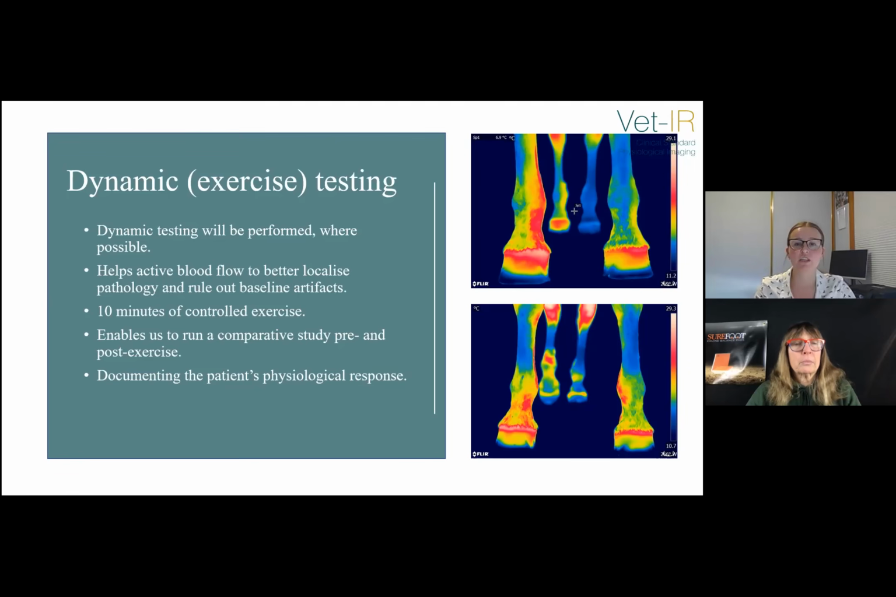So it usually includes 10 to 15 minutes of controlled exercise, which enables us to run comparative studies of the pre and post exercise scans, which helps us document the horse's physiological response. This process provides invaluable data, helping to better localize pathology and rule out baseline artifacts. So it gets the blood flowing to areas, or maybe not blood flowing to other areas yet.